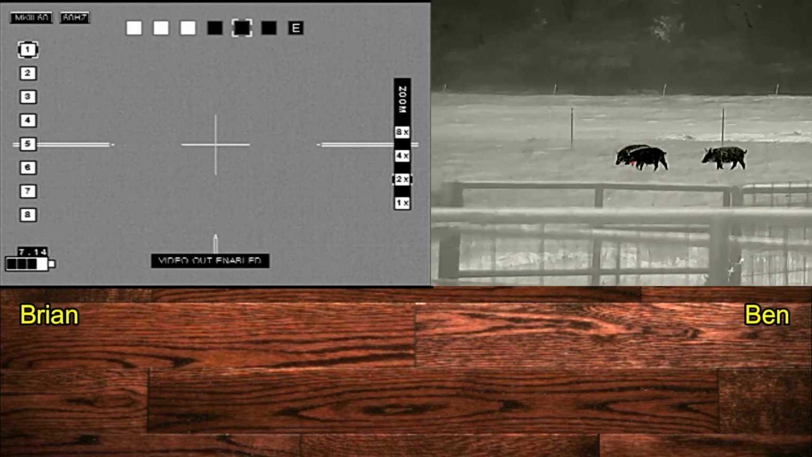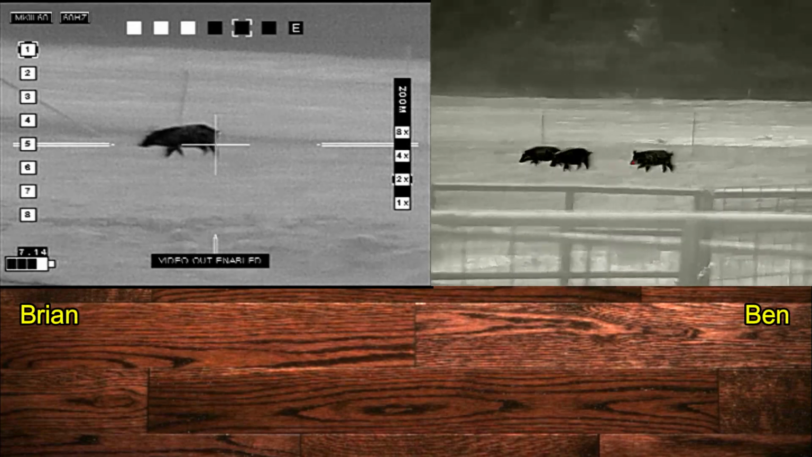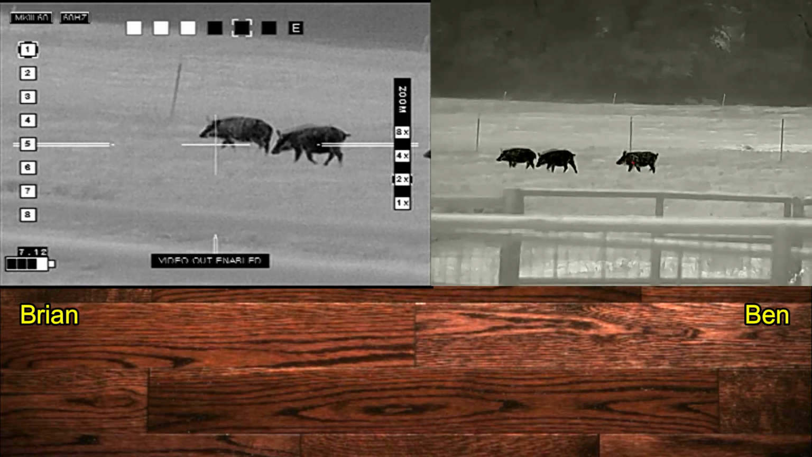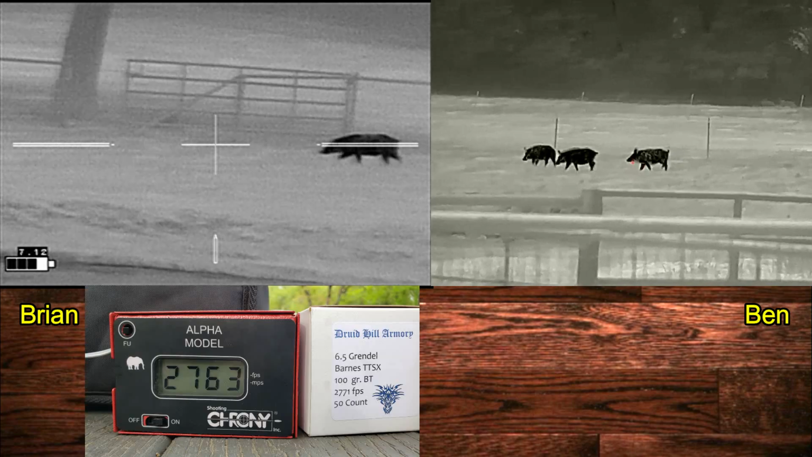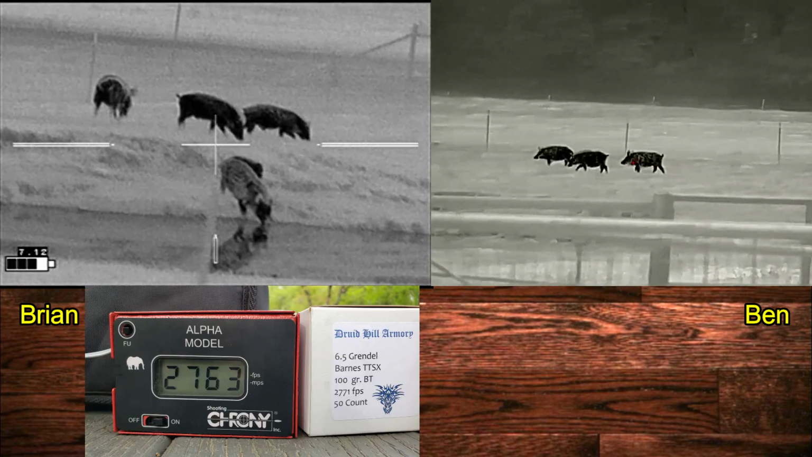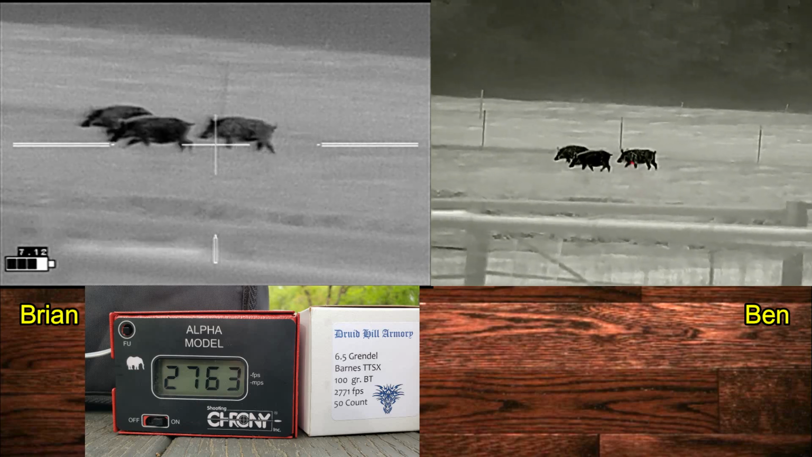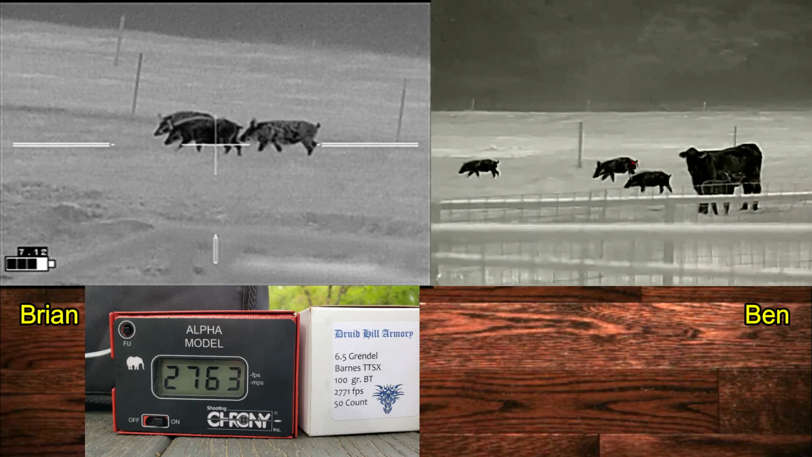We move up to the closest cross fence, and here I've run out of the Sierra Varminter 85 grain ammunition, and I've changed over to Barnes TTSX, also loaded by Druid Hill Armory, into Starline brass. There's 2 sows in that group.